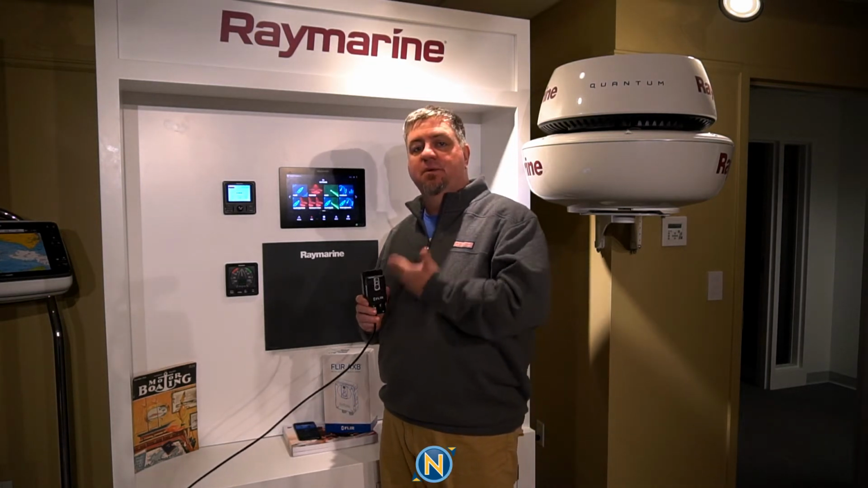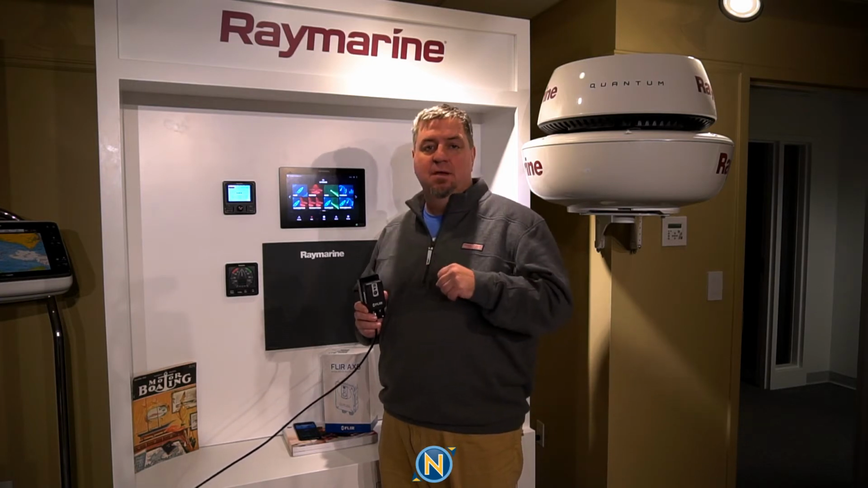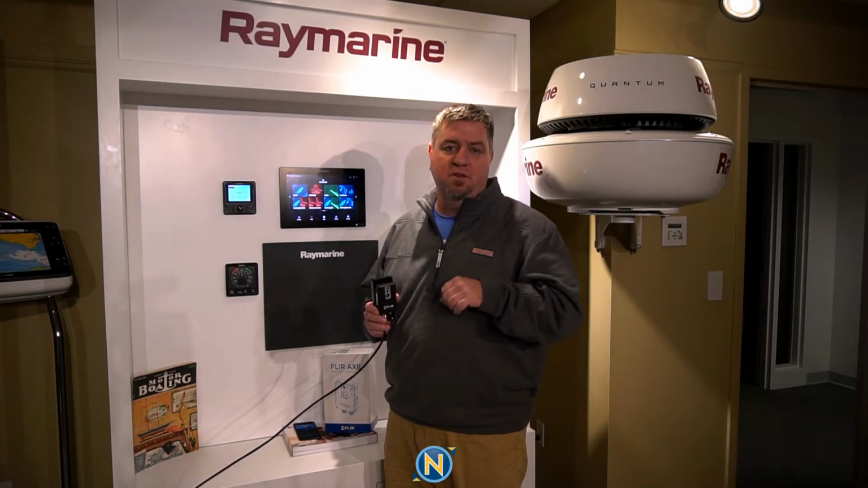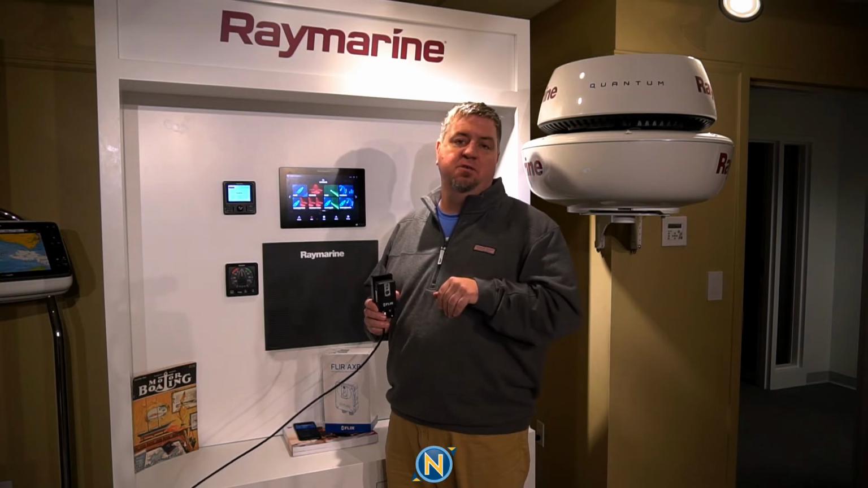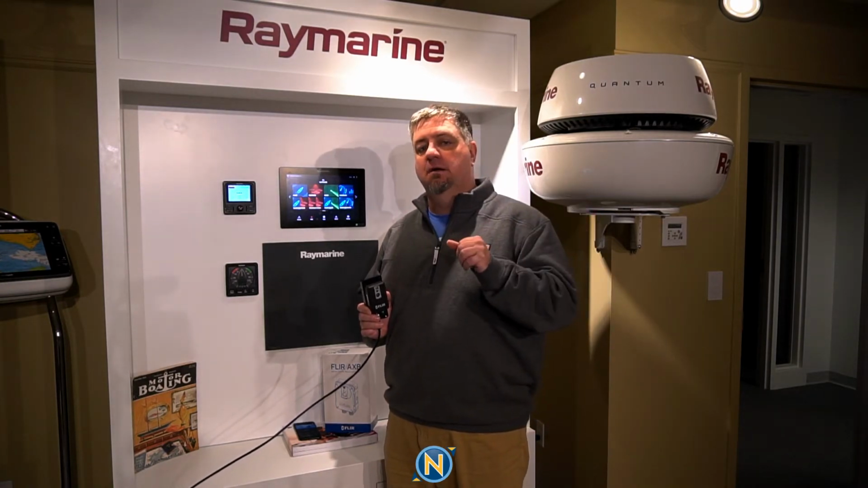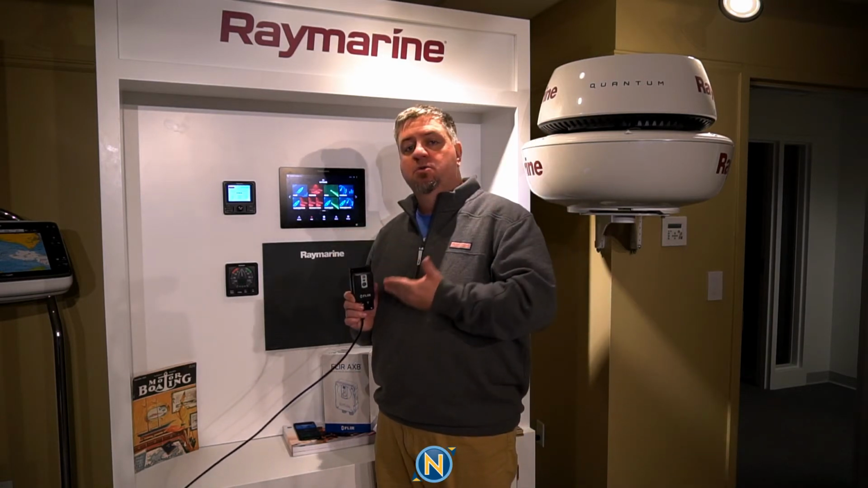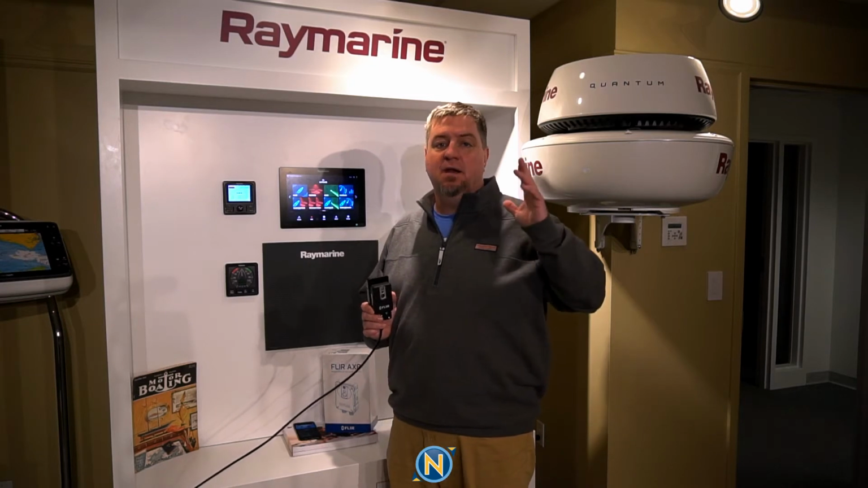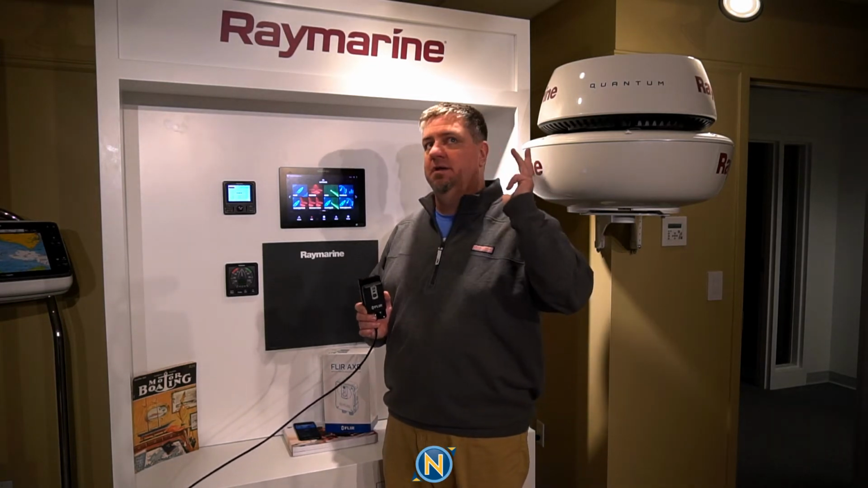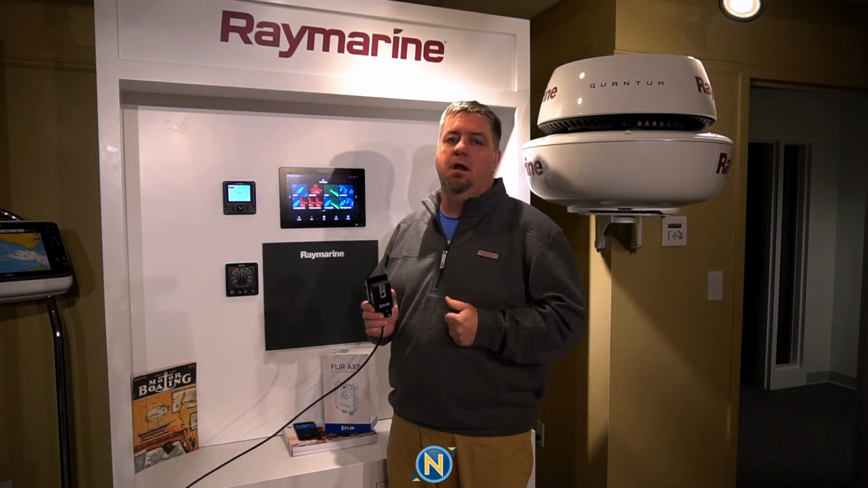You have the ability with this to set up to 10 zones, or 10 spots, to set a temperature alarm. So if you pinpoint this onto, say, your circulation pump on your engine, you can go, hey, that's starting to get a little warm. Before you even get an overheat alarm, you can set this to go off and say, hey, it was normally running at 70, now it's running at 90. Before it starts ramping its way up, this is going to tell you. It's going to send an alarm on the screen.